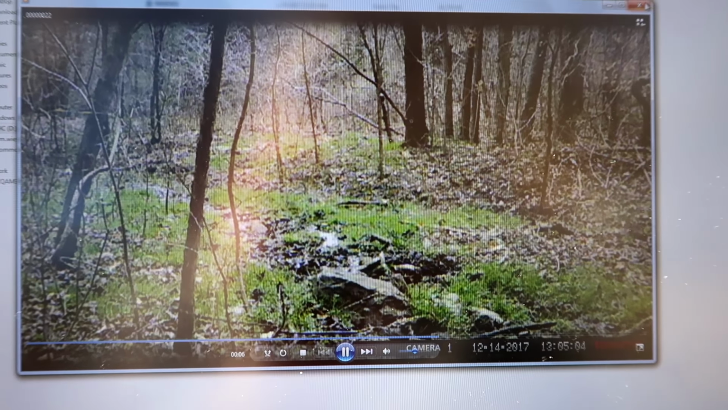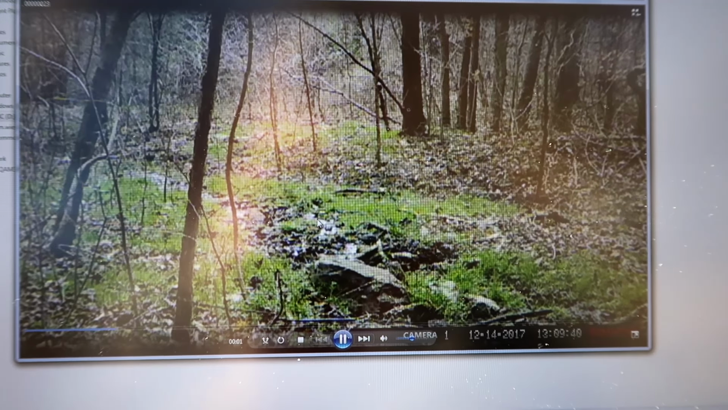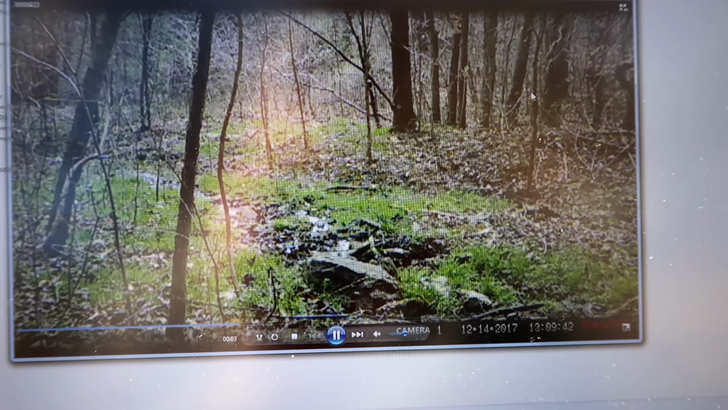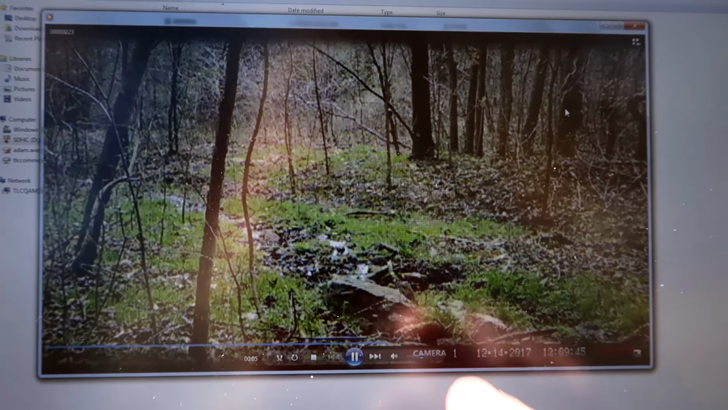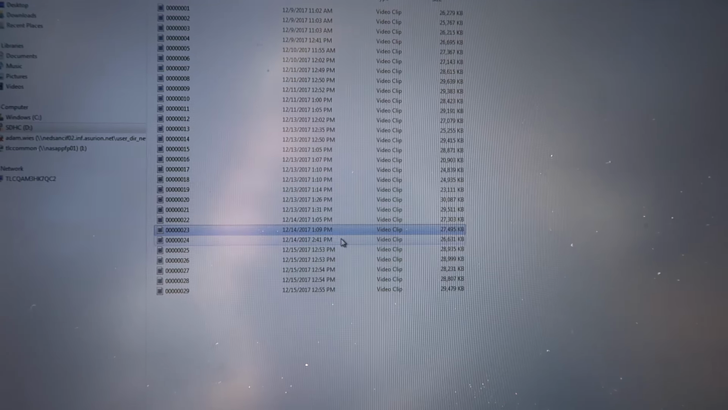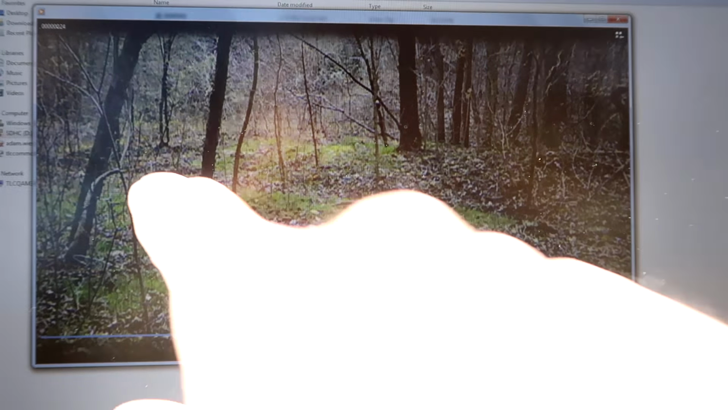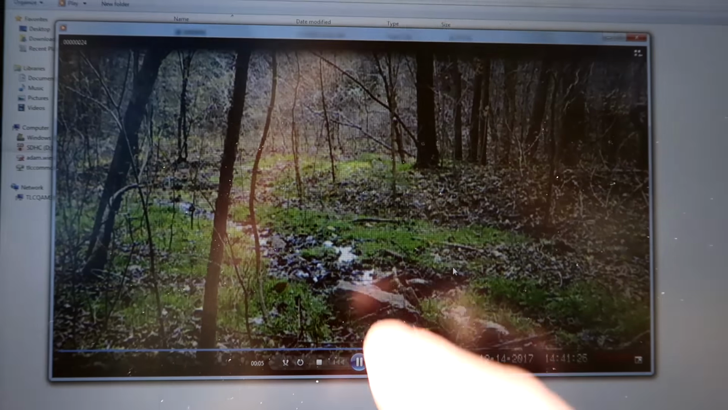Man, where's the deer, guys? Where are the deer? Another little bird there. Geez, I need a camera that doesn't set off for little birds. 2 hours later, this is yesterday. Same bird. See, these little birds are coming in here and getting drinks from the stream.